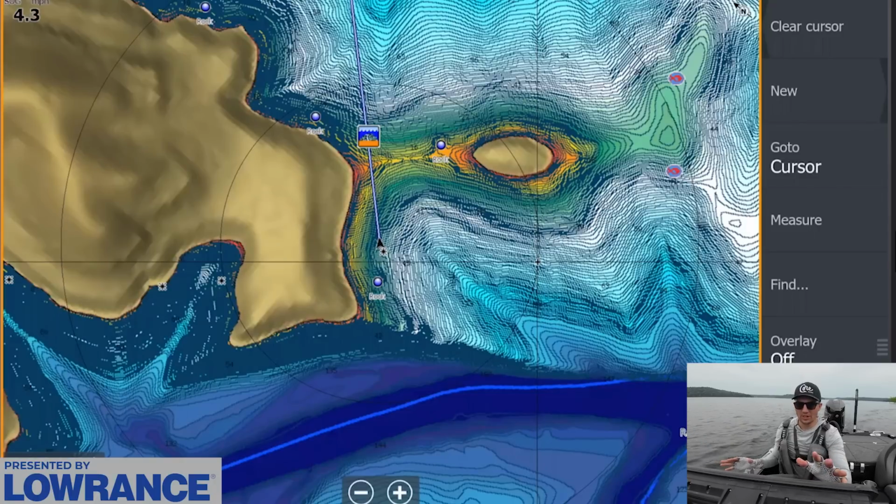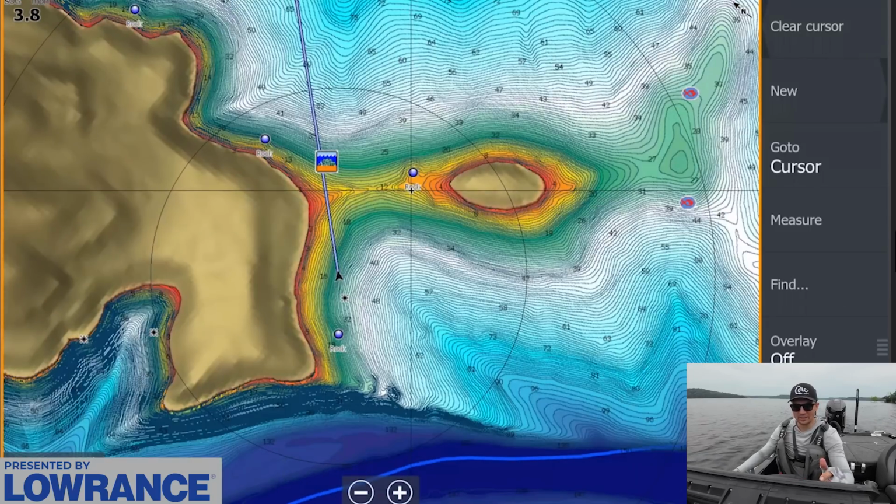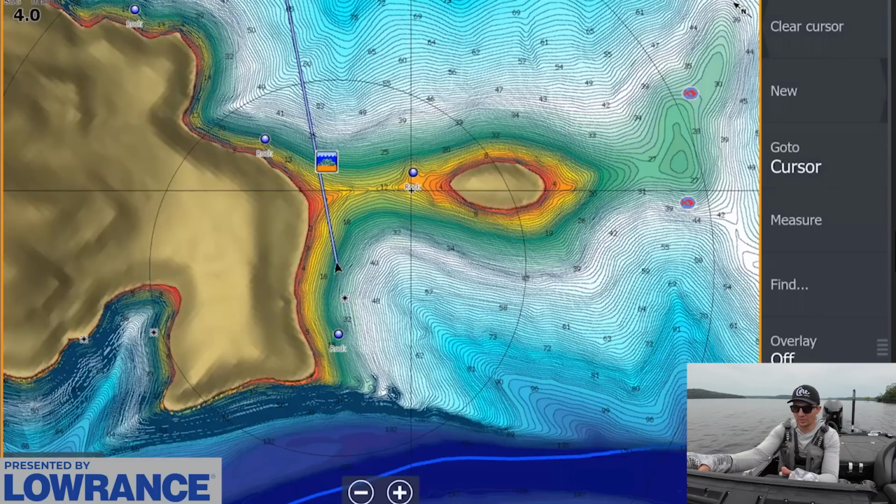So I made a quick move and found another area that's set up relatively similar to the last. The creek channel is a little bit further away from this saddle, but we have another island with a point and then that saddle right there. It's a shallow spot that's gonna be very easy to target without forward-facing sonar, because those fish are gonna be up there shallow if they're there. So let's see if they're up here.